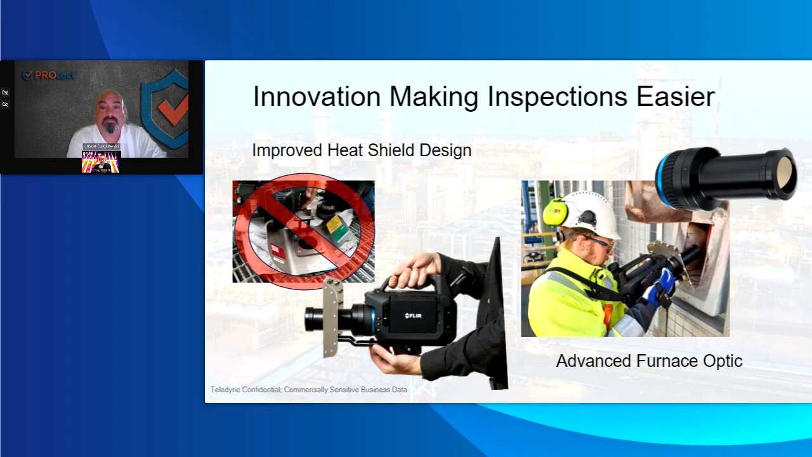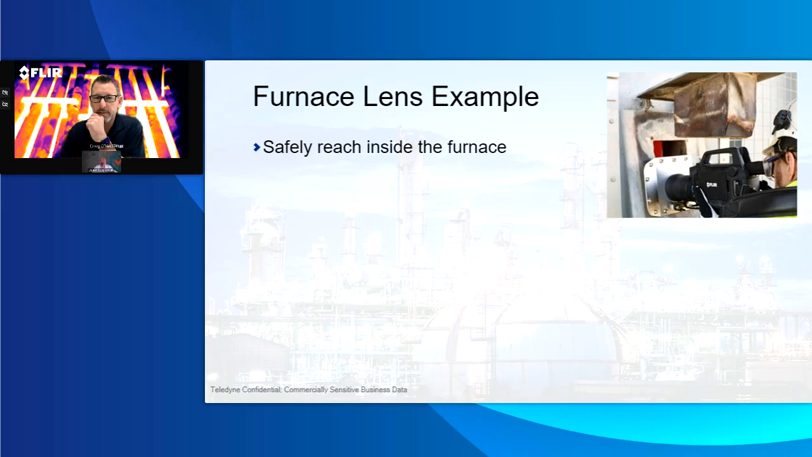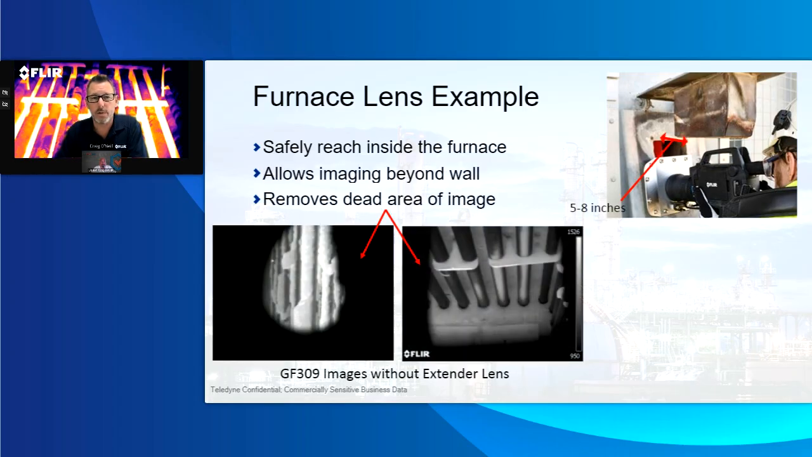Awesome. Yeah, and if we look at some examples of what happens with this lens extender, you saw the previous one where you can more easily angle up, down, left, right. With a PM390, or any other infrared camera, a lot of them you would have issues with things like this. You're looking into temperatures that you can see in here that are 1500 degrees, but the surface of the wall of the port that you look into is going to be much colder than that, just because it's not in the middle of the furnace. So you can see in the image on the top right where you may have 5 to 8 inches of a port wall to look through.